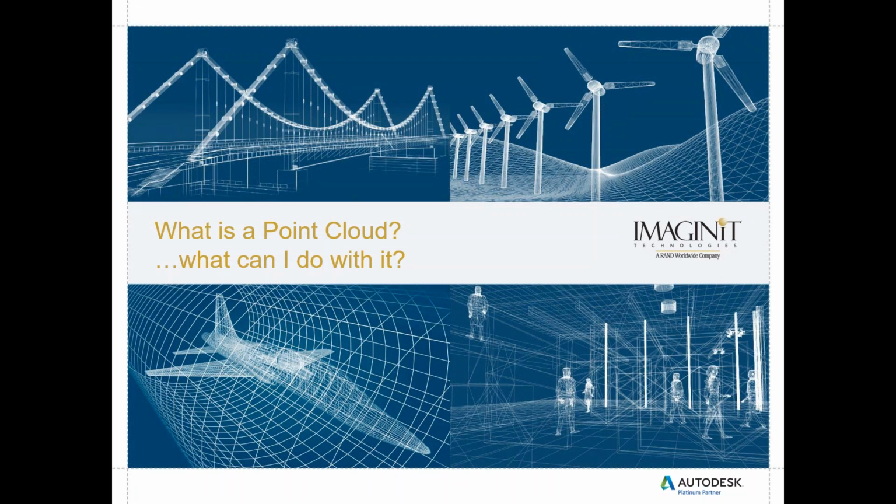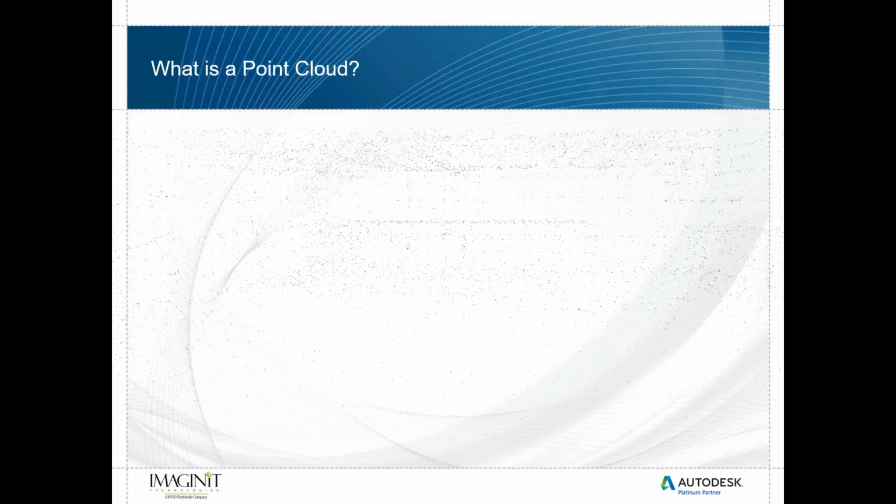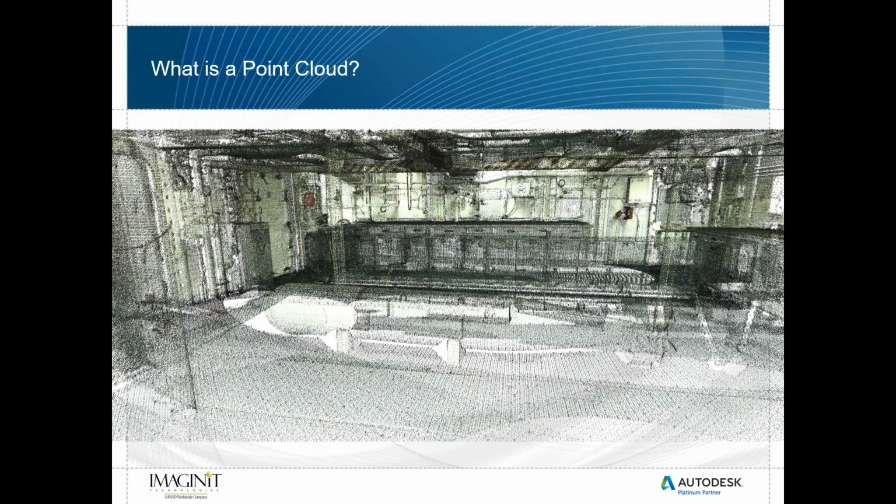So then we're going to discuss what a point cloud is and what I can do with it. Right? So what is a point cloud? Well, it's a collection of possibly millions, billions of points that complete a picture. And as you can see here, as I collect data and the picture grows, the picture is starting to come into focus as to what we're really looking at.